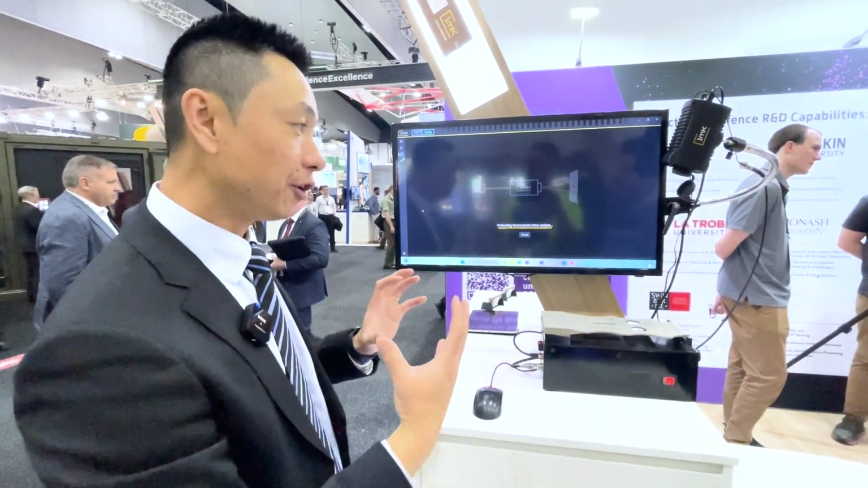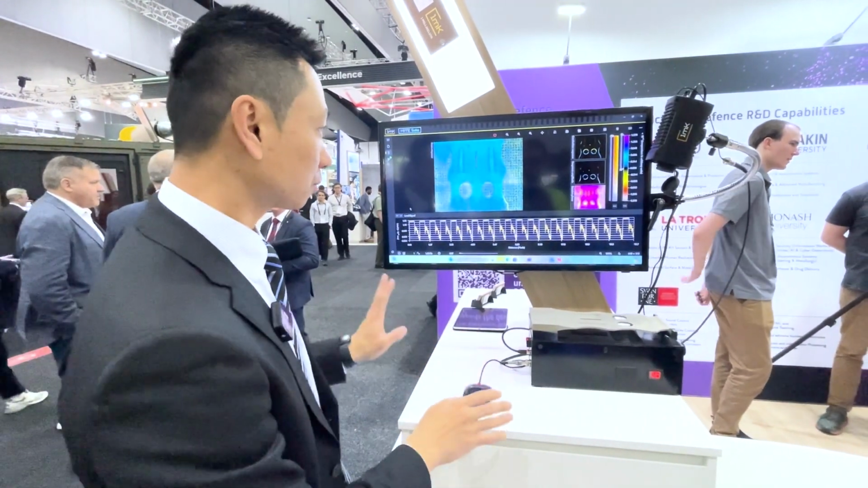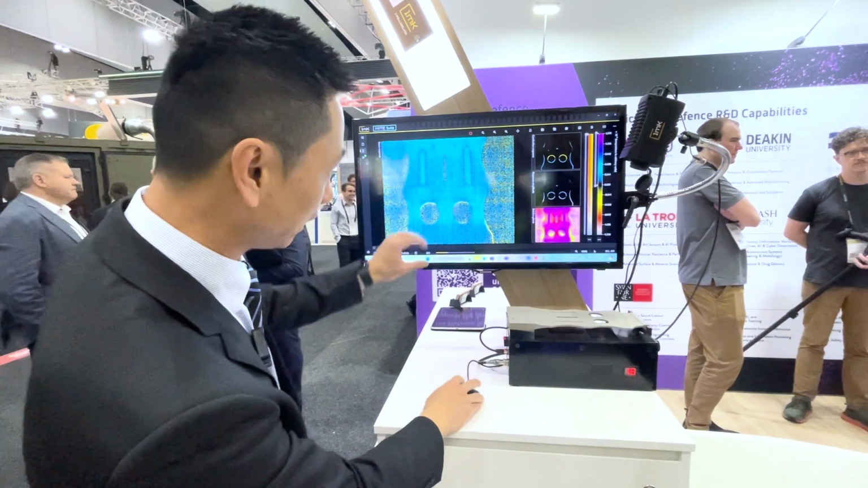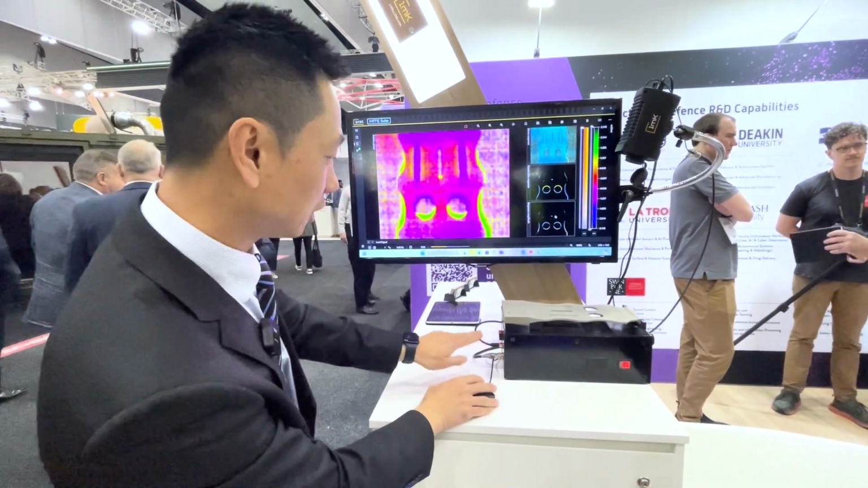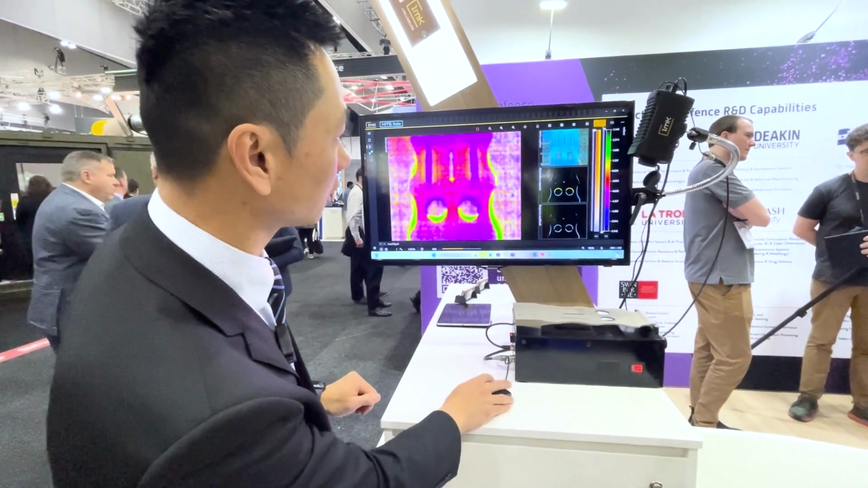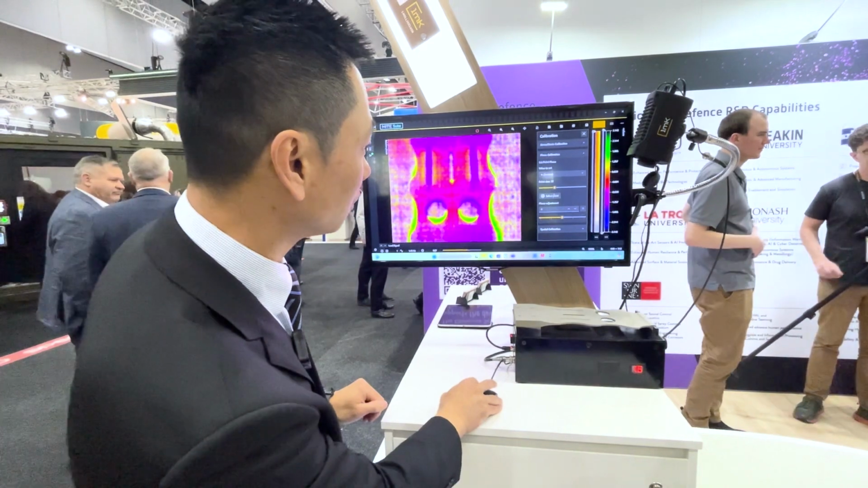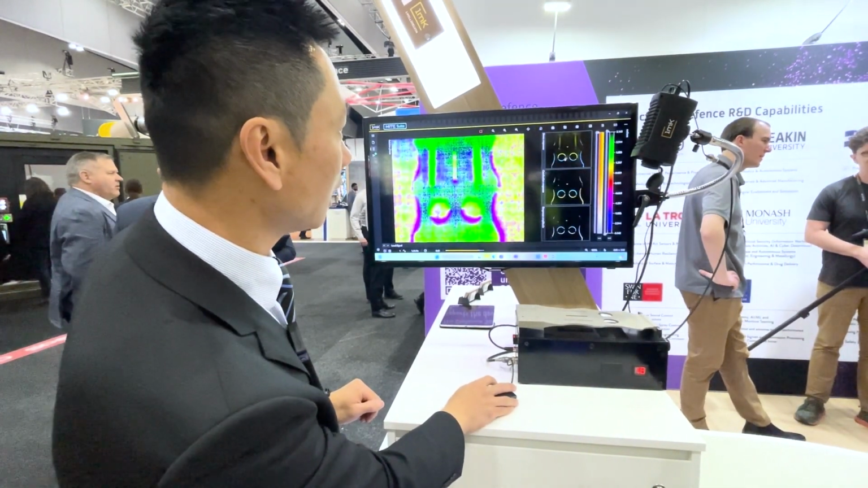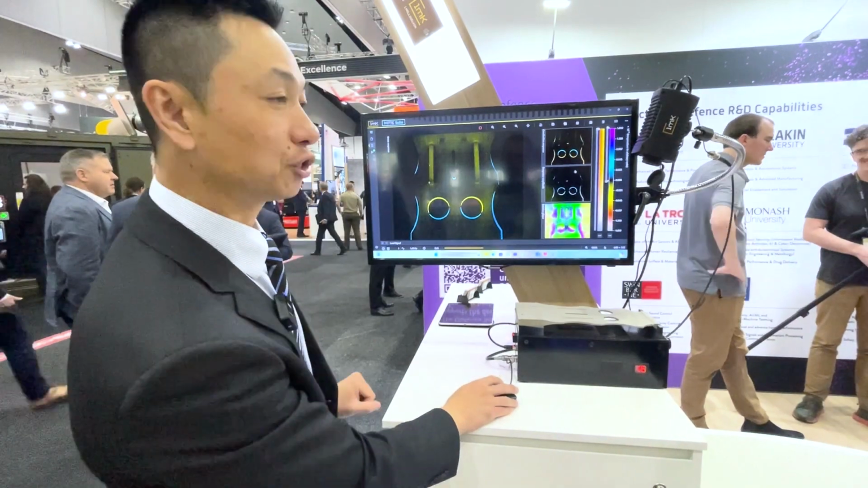Everything else we're going to average out. The only other small thing I have to do is maximize this to make it easier. This particular contraption has a bit of a delay, so I'm just going to correct for the delay. With a single point of the button, I've corrected for the delay, and now I have a stress image.